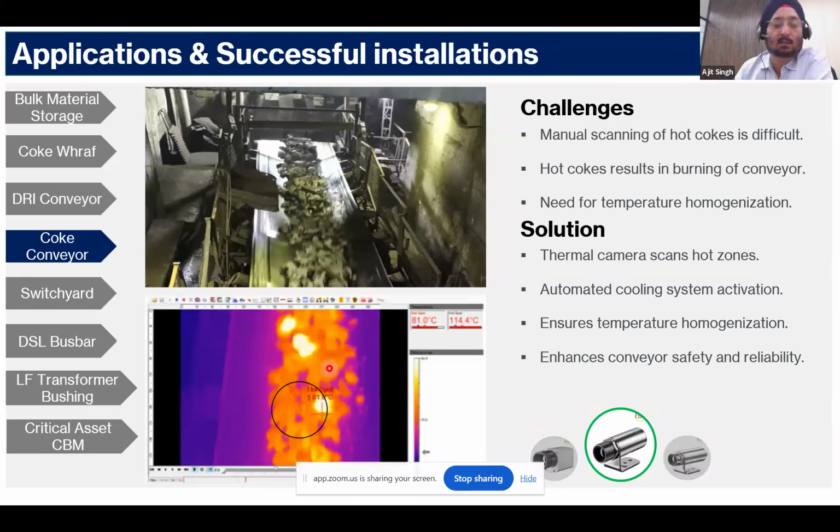Moreover, Nilesh ji, this FDS system is more predominant for the electrical systems, like where transformer rooms are there or inside ECR, but our cameras can be installed in the iron making process, in the steel making process, wherever you want.